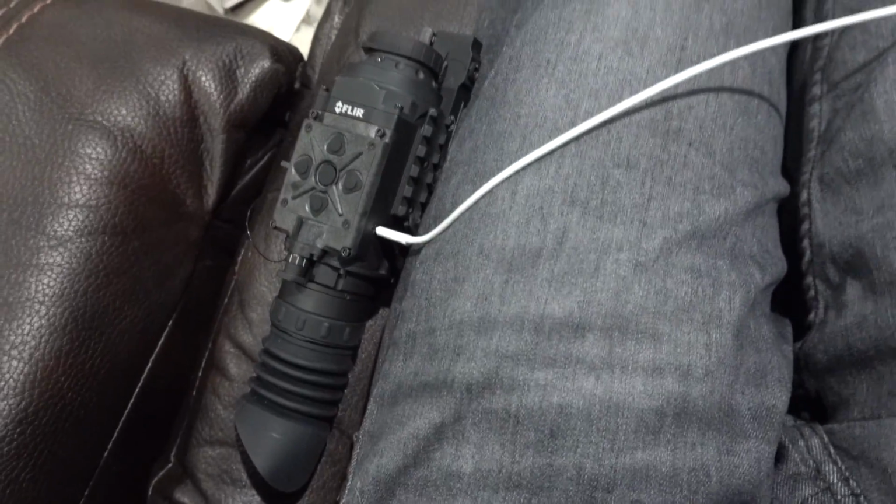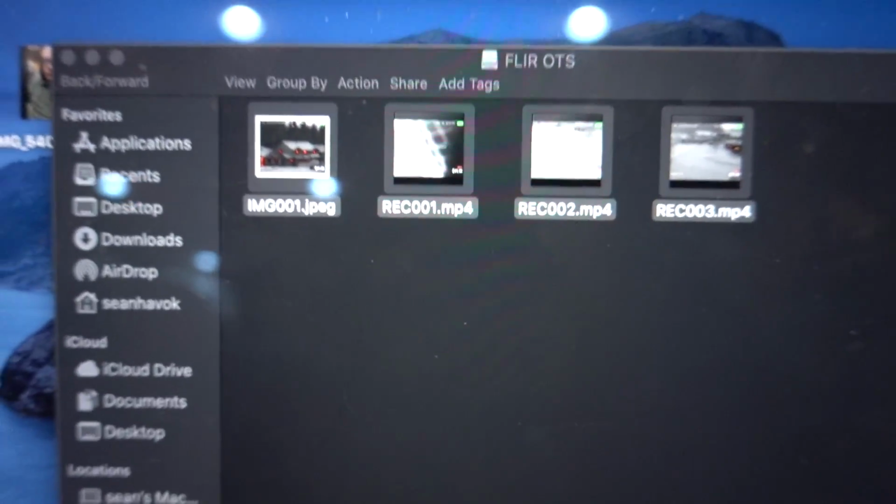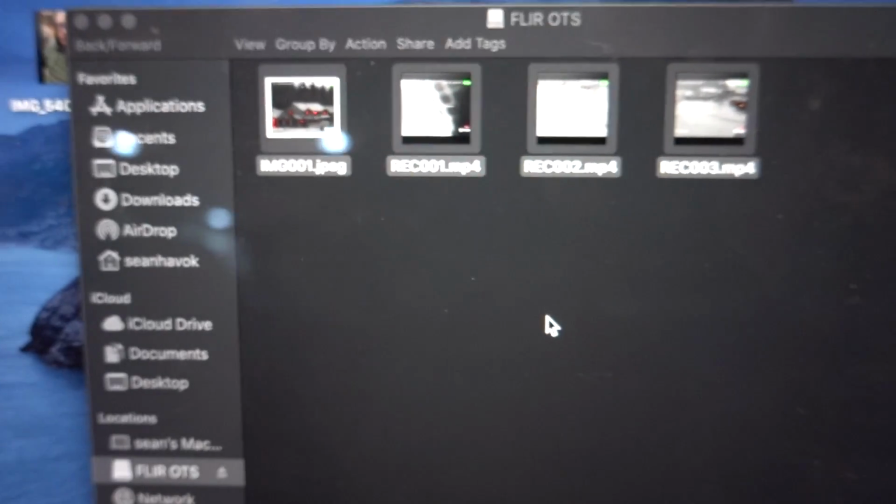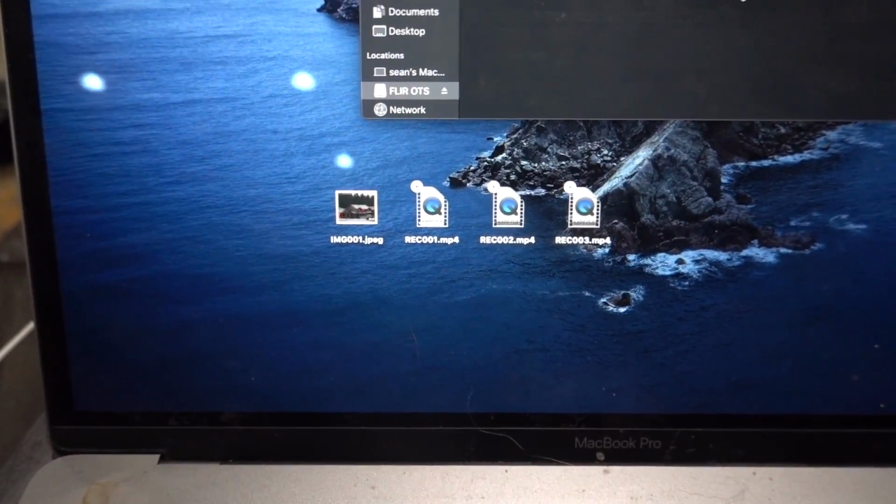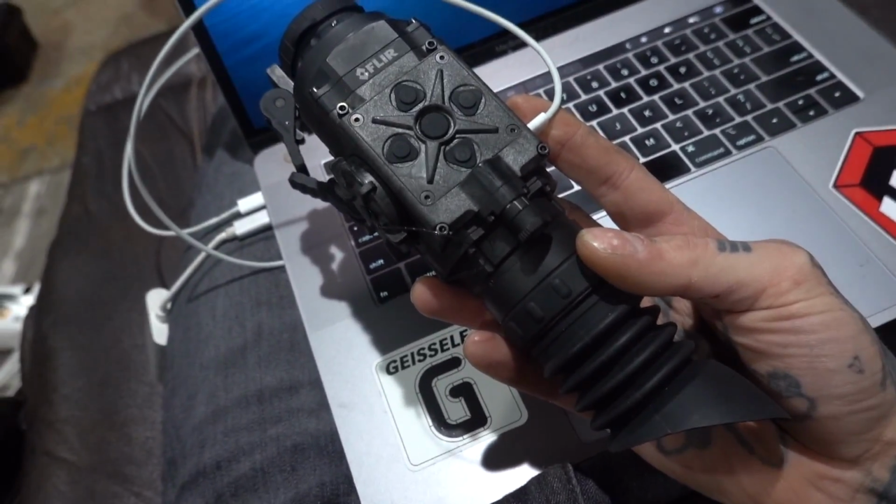USB Type-C, not an antiquated micro USB, just plugged straight into my computer, and I didn't have to download any drivers. It immediately recognized it as Flir OTS. Those are the 4 videos you guys are about to see. And it's just a drag and drop affair. And then that's it. I also forgot to mention that these are now 60 Hertz, no longer 30. Haven't been for a long time.